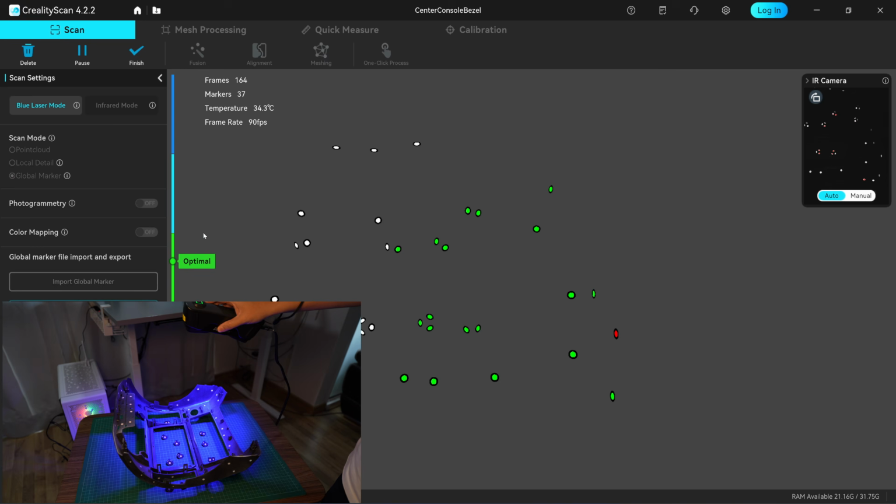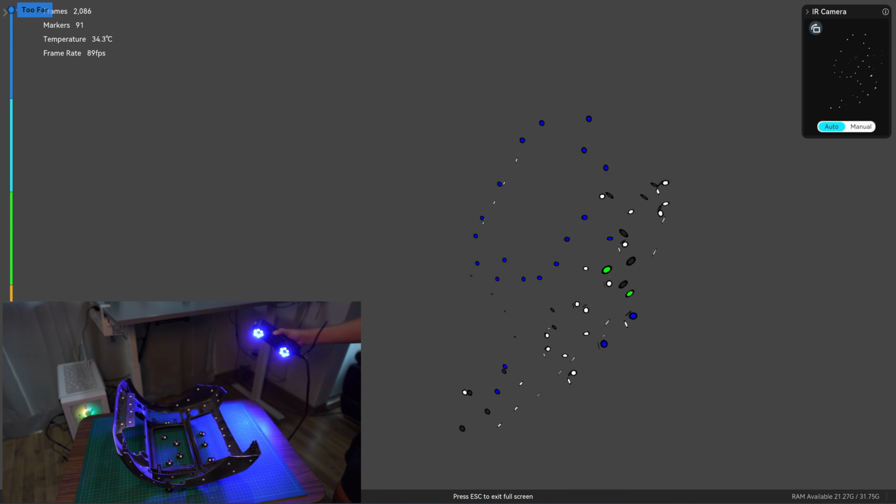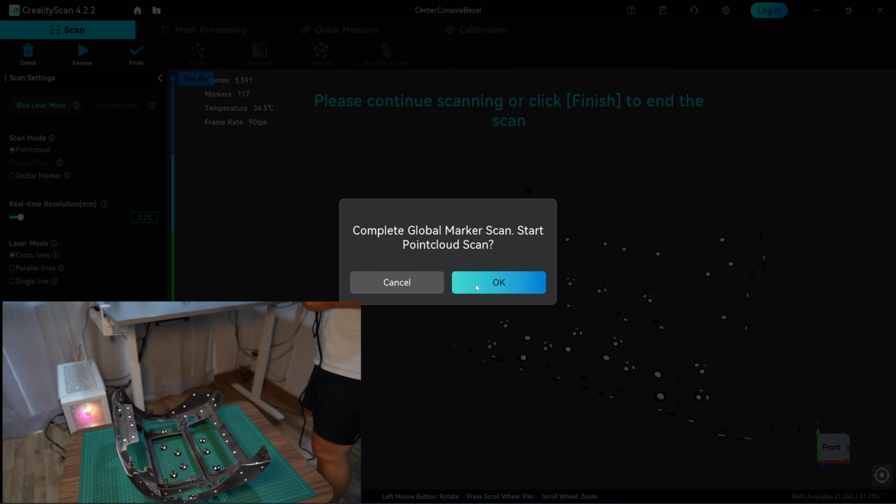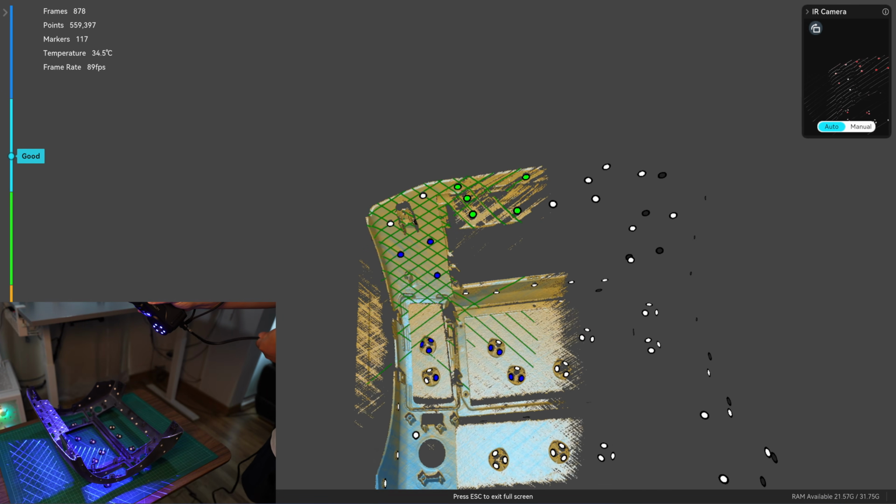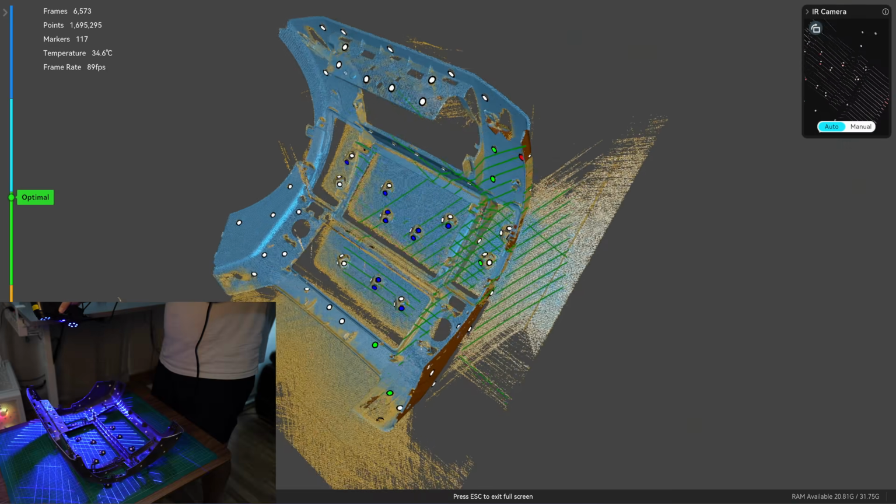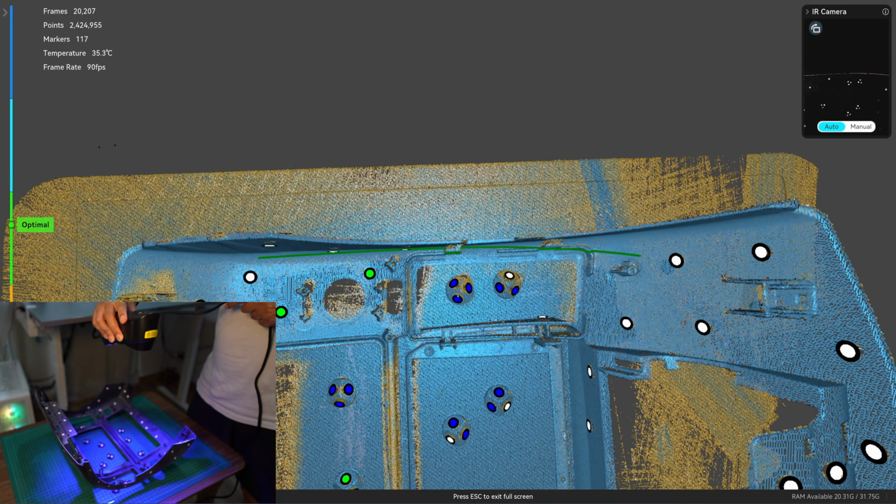Now I'm moving on to the back side, starting again with global marker scanning. When you are scanning in this mode, you mustn't miss a marker. If a marker isn't detected during point cloud capture, it might burn out in the data and show up as an open hole in your scan. As I mentioned earlier, this backside has a concave surface pointing upward, so I will avoid capturing the sidewall. If it does get captured accidentally, I'll need to remove it later during post-processing.